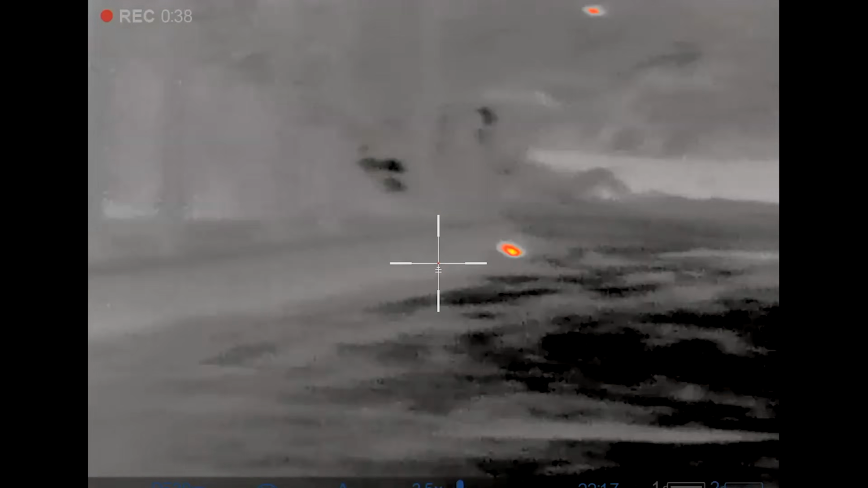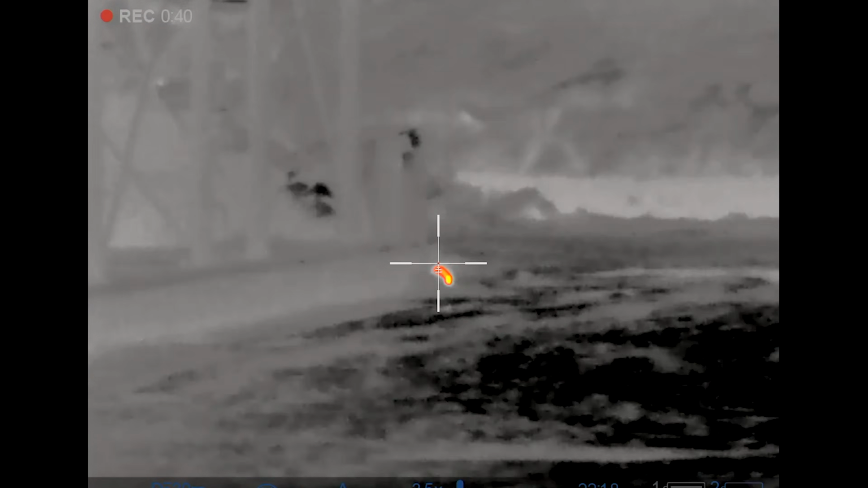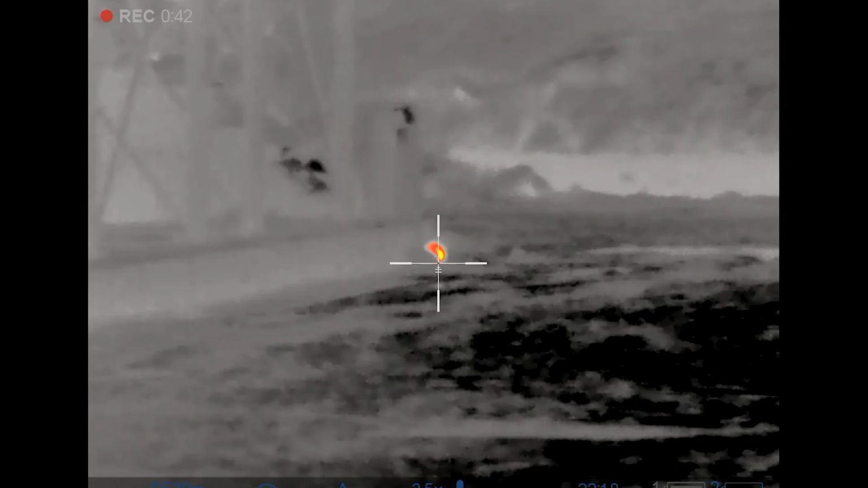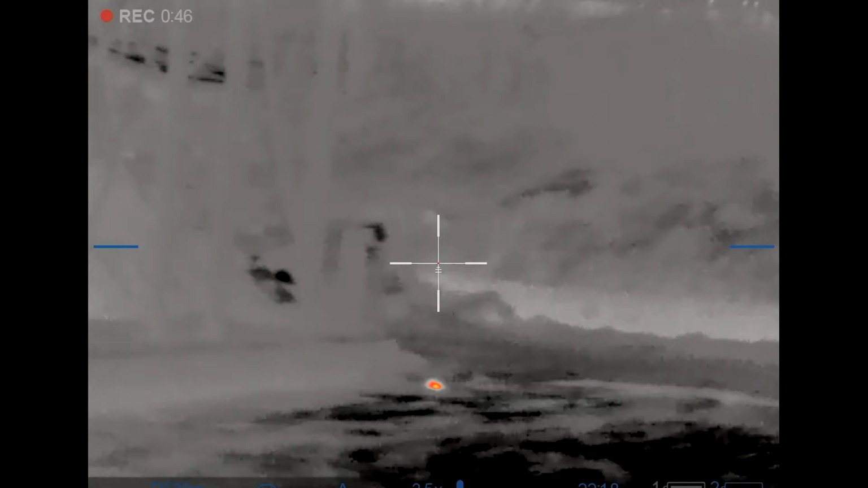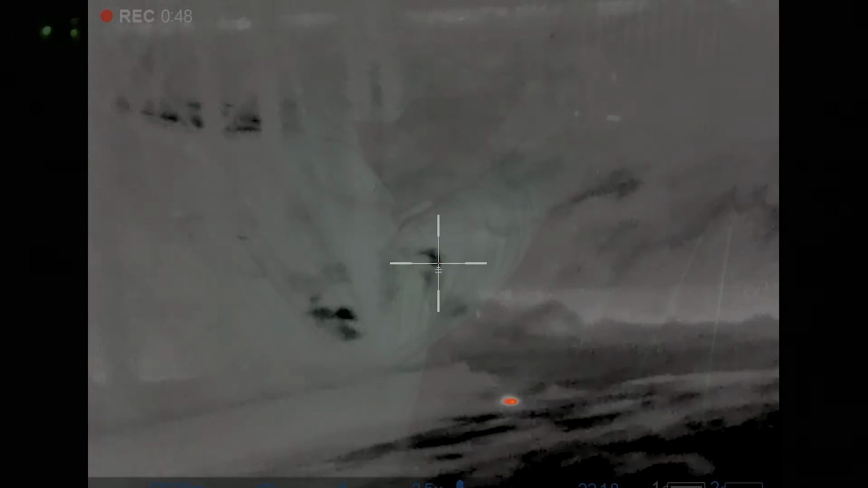One just running across. I saw one just go across. Yeah, I can see him on the corner there. Okay. That was a nice shot. That was a good shot. That was a nice shot. Yes, we've paused.